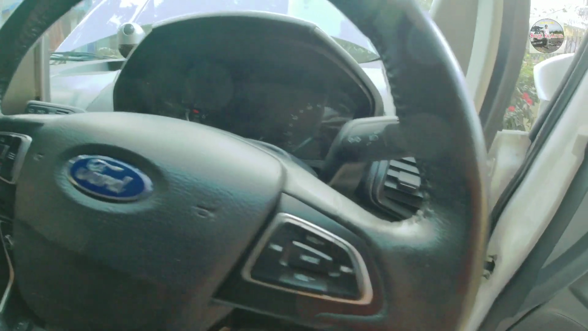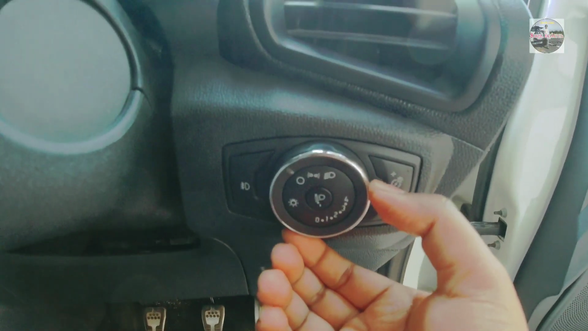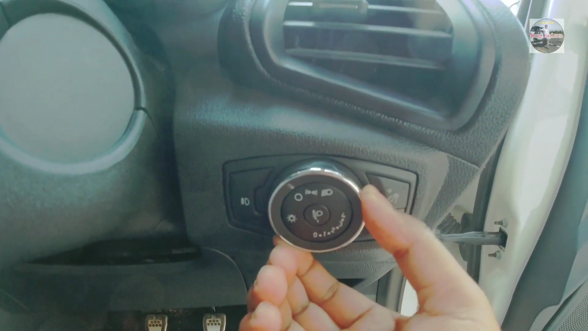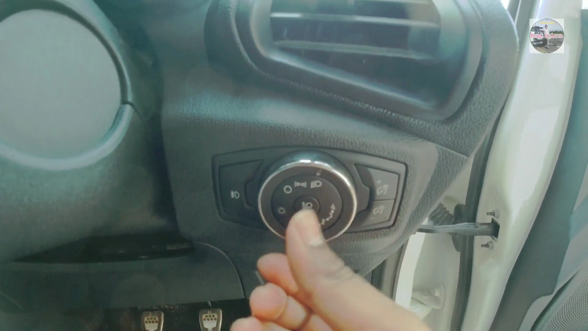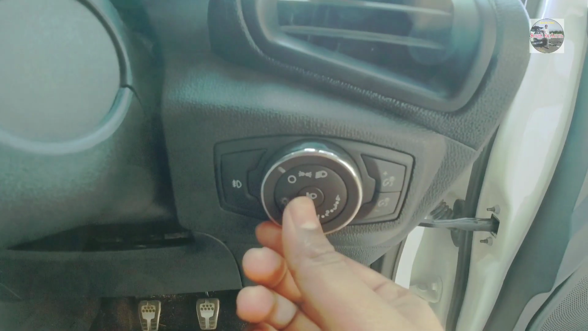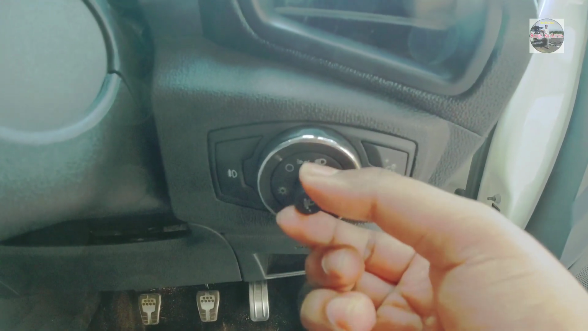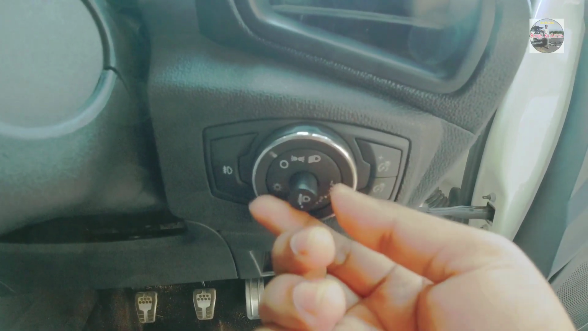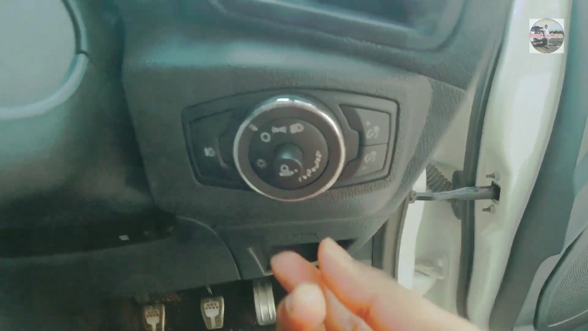Now the controls to this projector light is just below the steering wheels, and to turn on these two projector lamps you need to rotate this regulator to extreme right and the lights comes into function. Now there is another switch just between this regulator. Well, this switch is used to level the beams of those two projector lamps.